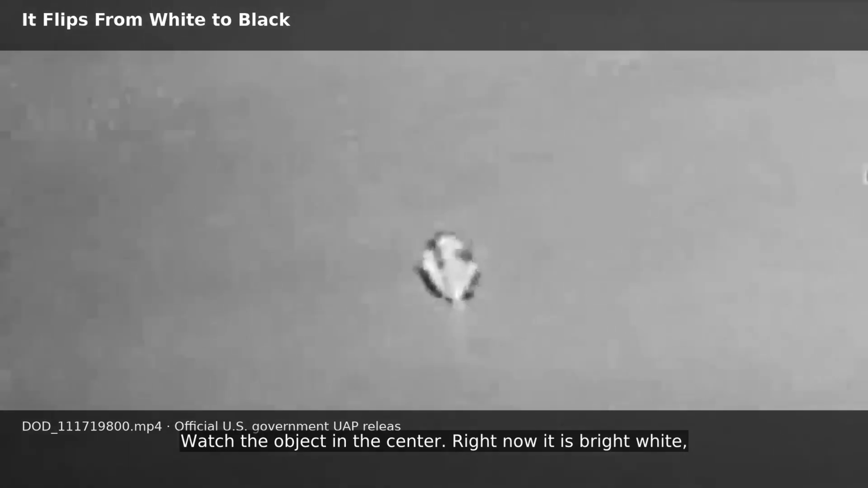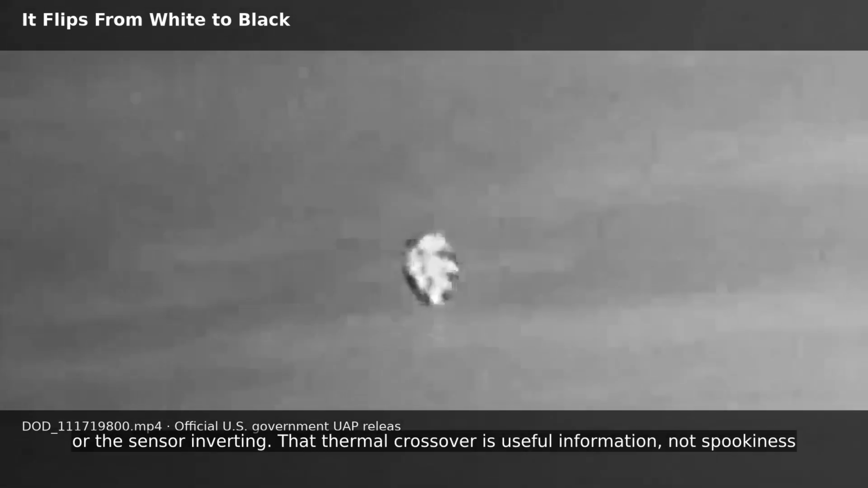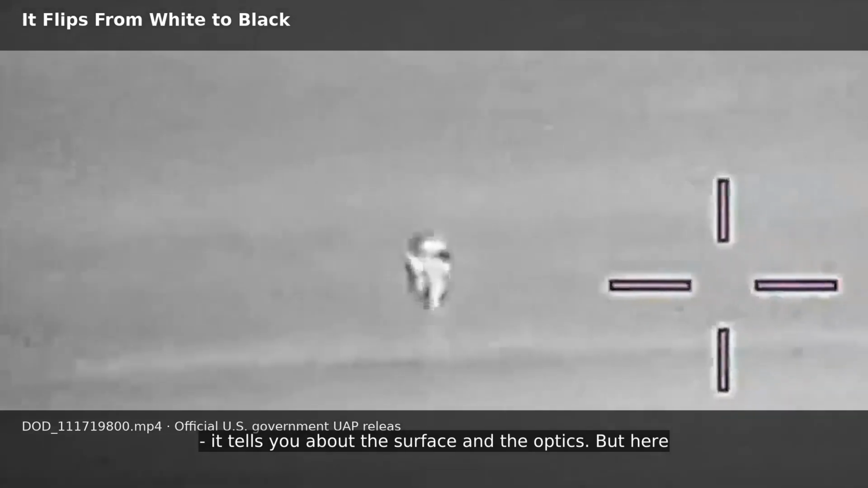Watch the object in the center. Right now it is bright white, hotter than the water. Then it flips. Dark, colder than the background, or the sensor inverting. That thermal crossover is useful information, not spookiness. It tells you about the surface and the optics.